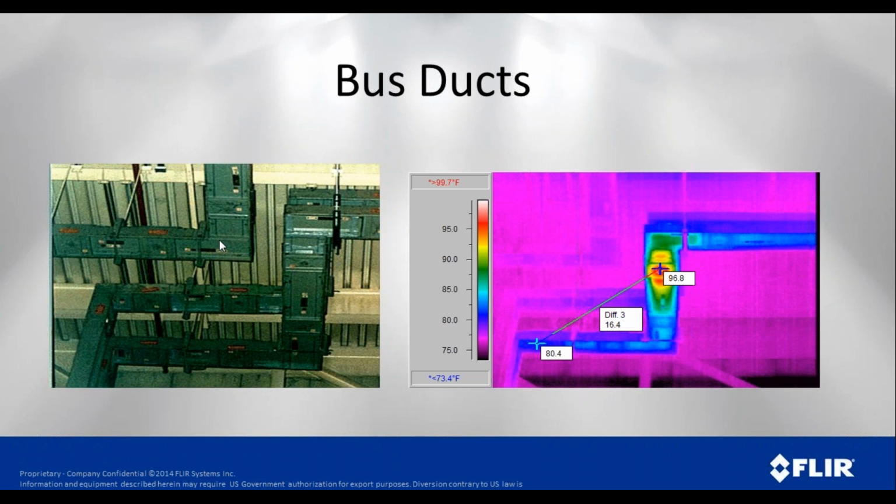Now, bus duct, this is that thing in the plant up near the roof. No one really knows what's going on up there, but with the camera, we can look up there and see if maybe there's a loose connection that's generating heat. One of the real important things to think about in a situation like this particular bus duct is that we're looking at the outer cover, but this is not the thing that's heating up. There's bus inside of that that's generating heat, warming up the air inside, and that air is warming up the outside. So in this example, it's probably much hotter where the actual component is than what we're reading on the outside, because this is an indirect reading.